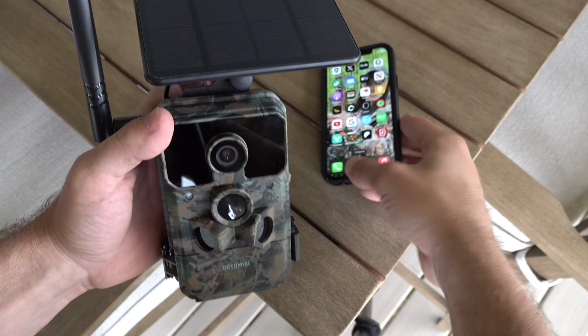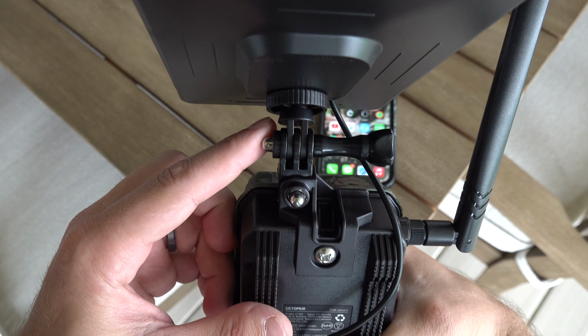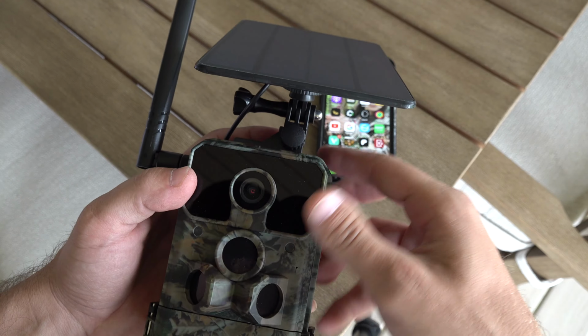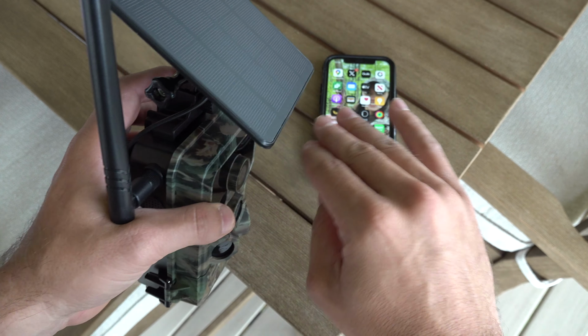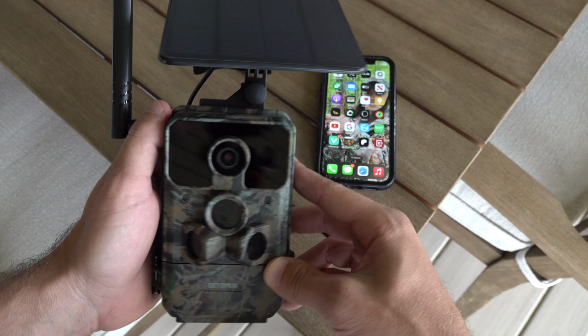So as you guys can see, I've got the solar panel attached to the back of the trail camera right there. All this stuff comes right in the pack, super easy to set up. It's actually kind of a unique design where it's going to protect the lens and the sensors from, you know, snow and stuff in the winter most likely.